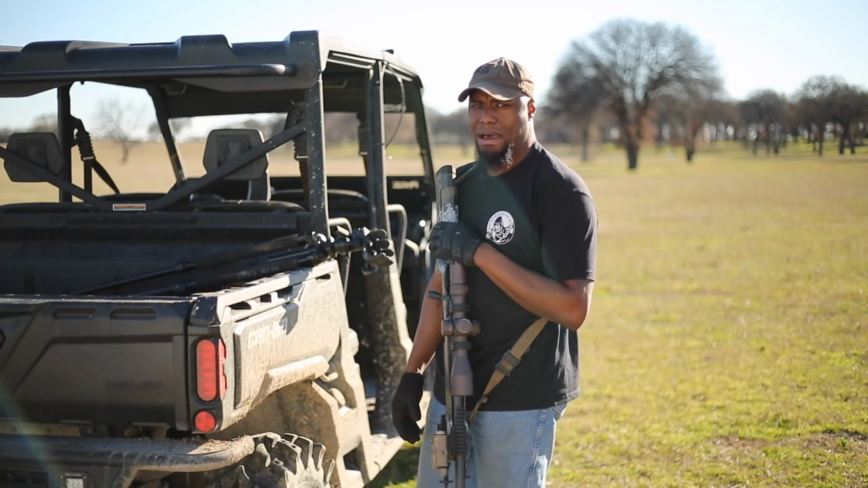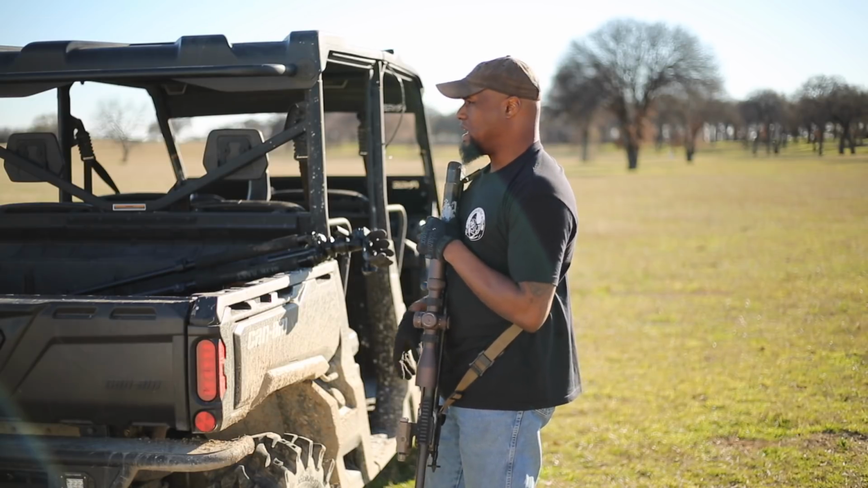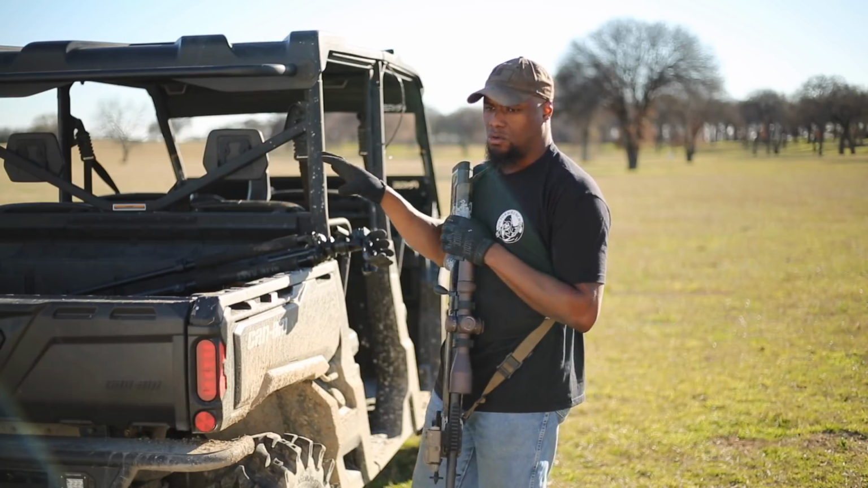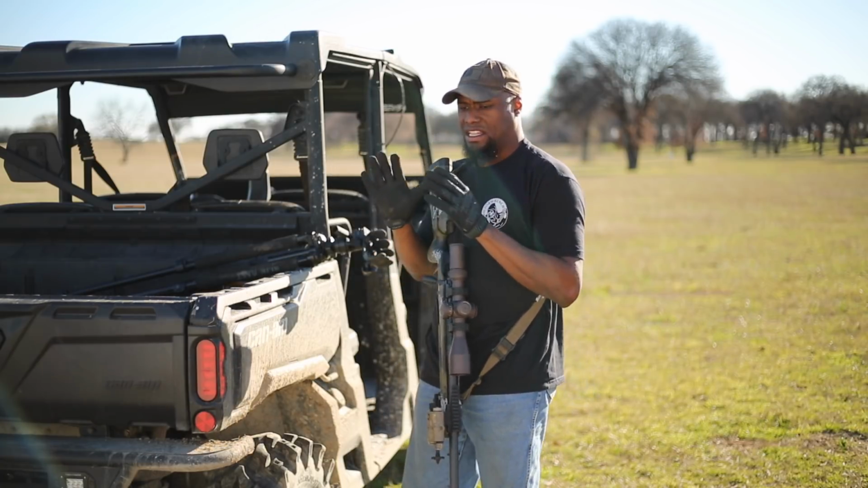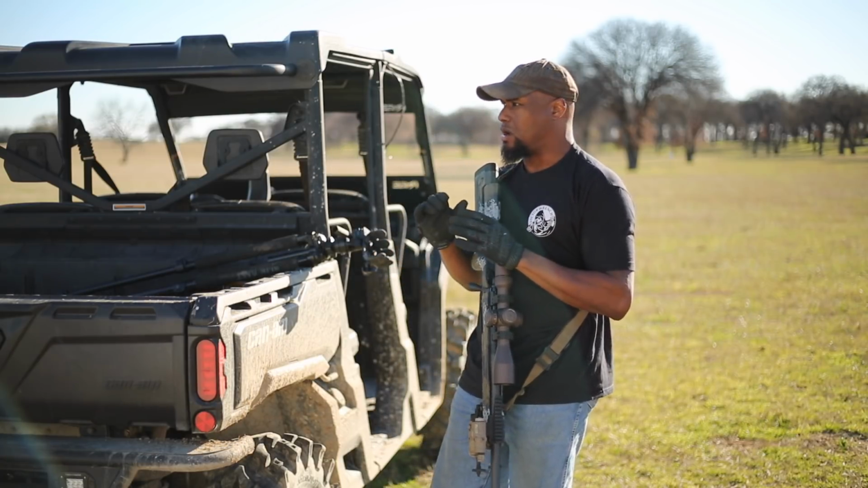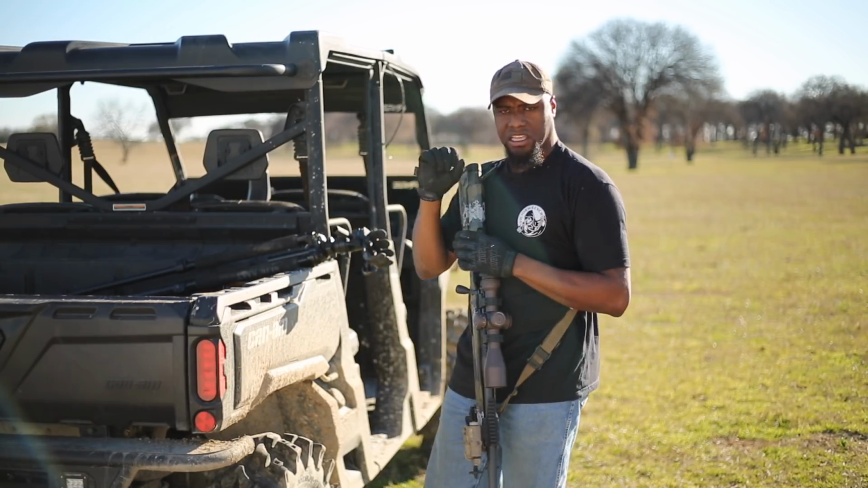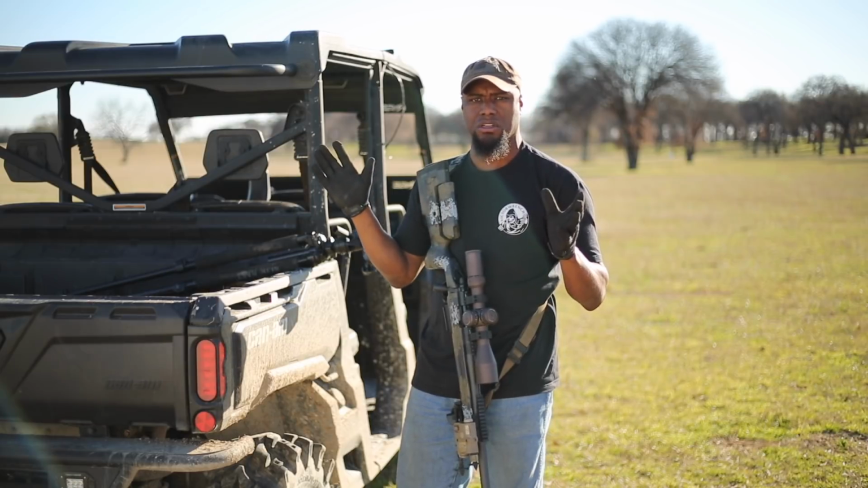I'll have it just like that in the back of a Can-Am, and I'll be scanning for pigs, and as soon as I spot a pig or a coyote, I will leave the vehicle running. I don't know what it is. It's happened to me a few times already where I spotted pigs and I'll get within range and I cut the Can-Am off and they just spook.